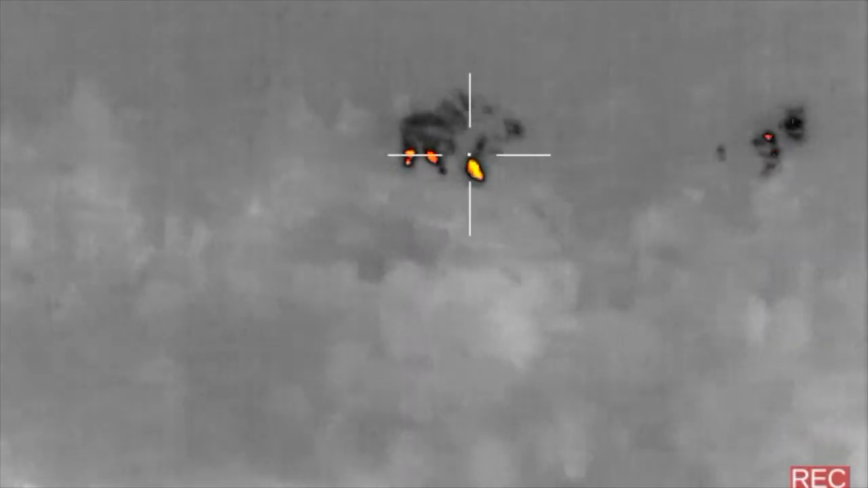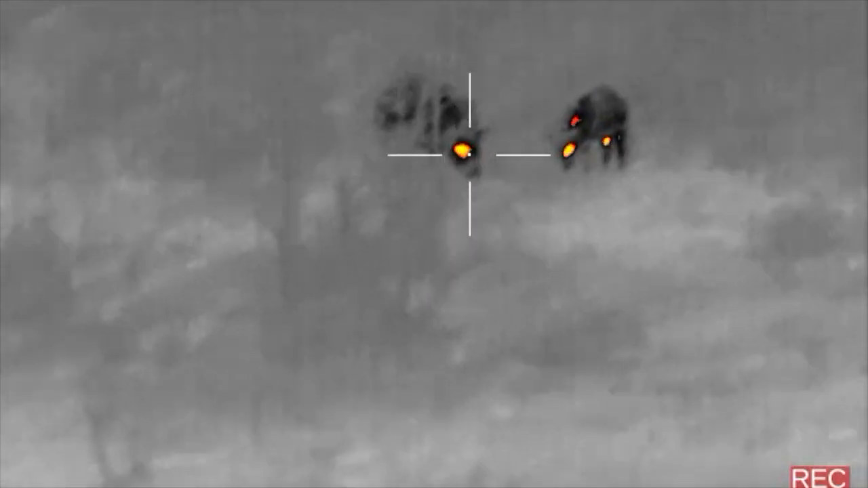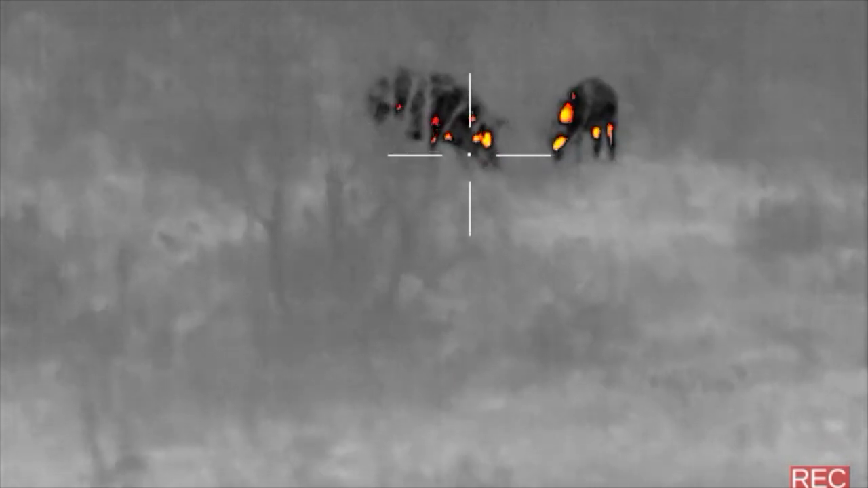Boy, was I surprised when I turned on my thermal after crossing the gate. I do believe we got some hogs, but the wind is completely wrong. Let me get behind my FLIR and double check these guys. I would shoot from the gate. There was a closer group, but they were buried in the mesquite. These last two looked like they could step into a clearing, so I just waited.